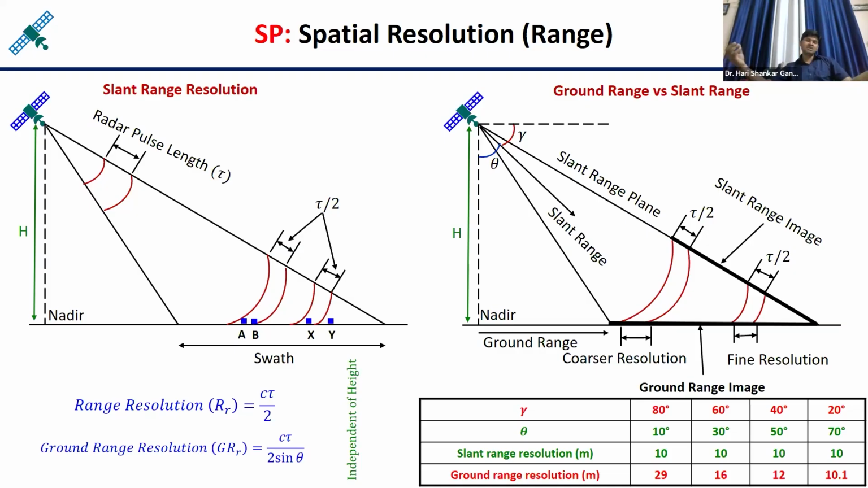The slant range resolution will remain the same, irrespective of satellite position. It is a good thing actually. Suppose I put this sensor on Mars, you can observe the surface very easily. Anyway, let's go ahead.